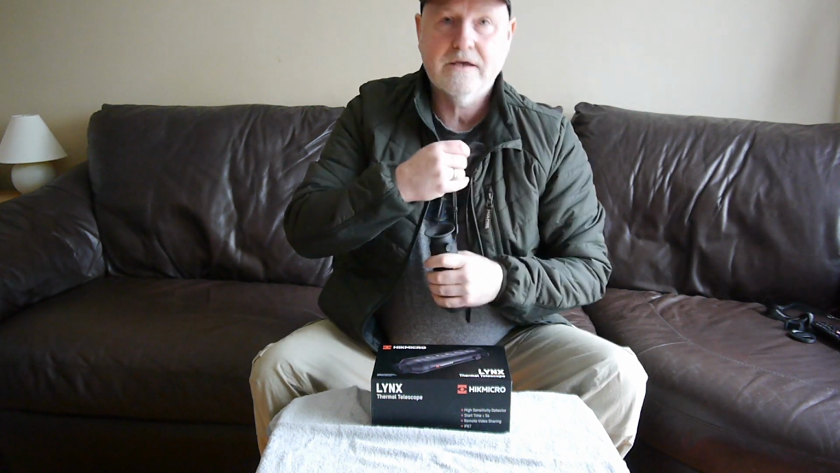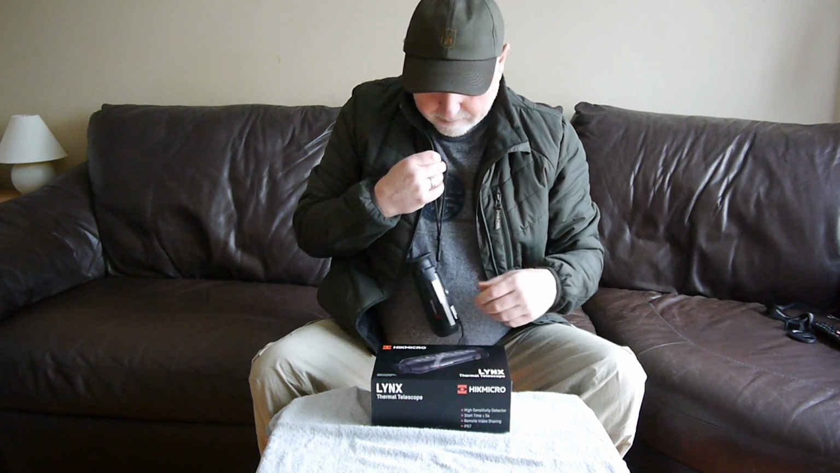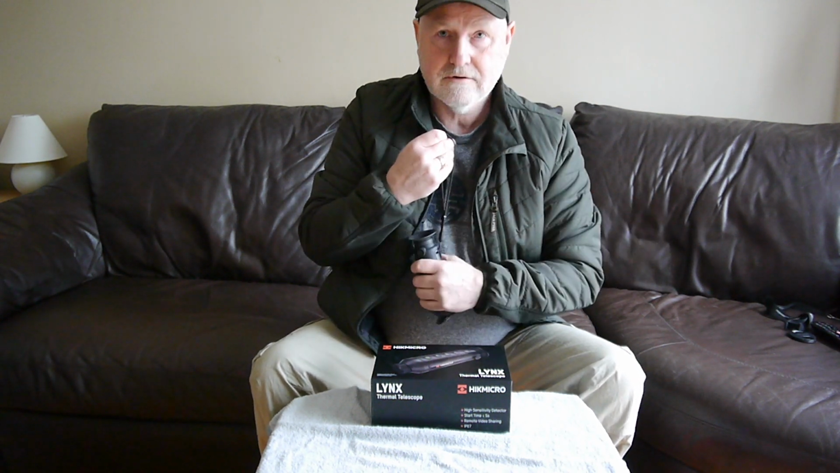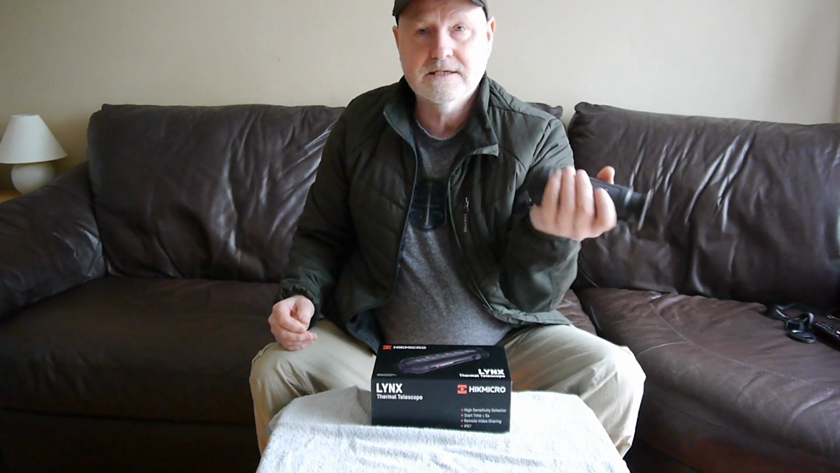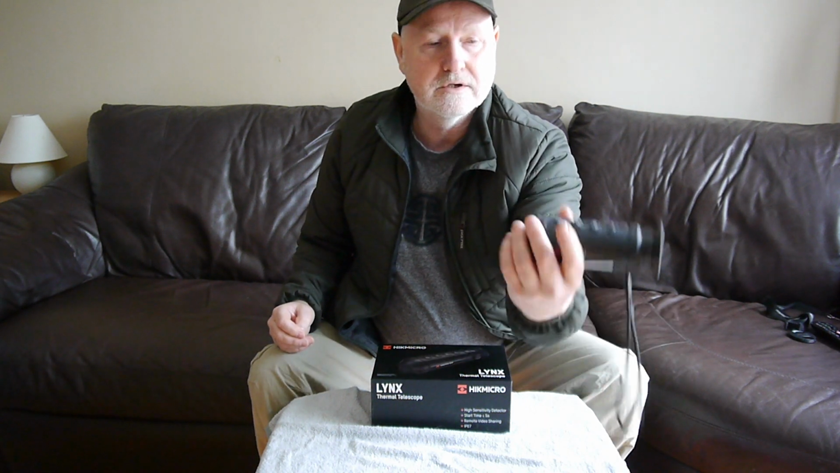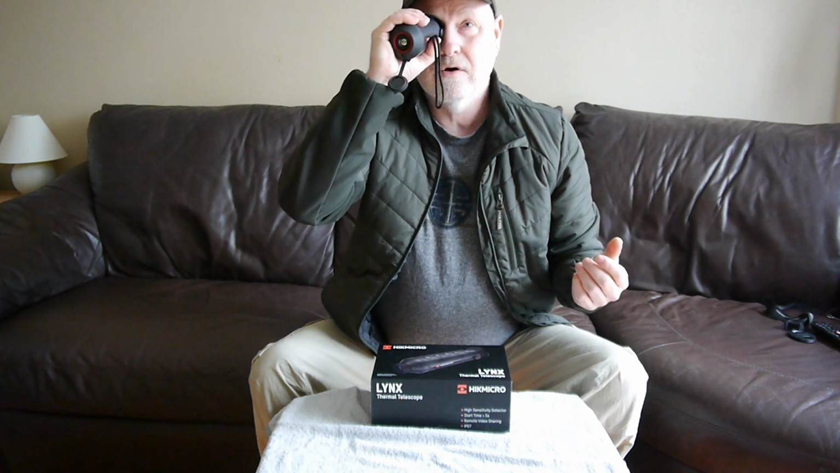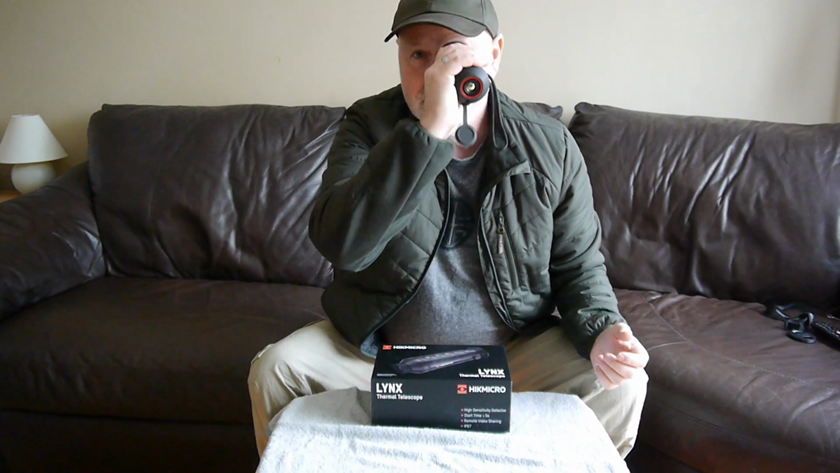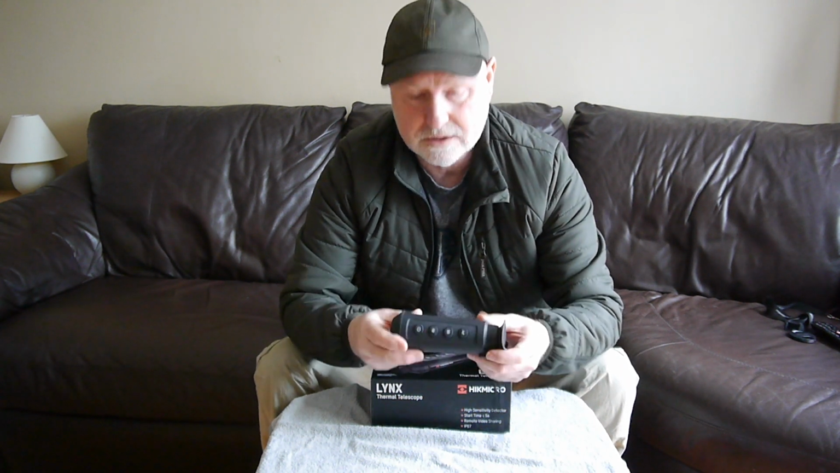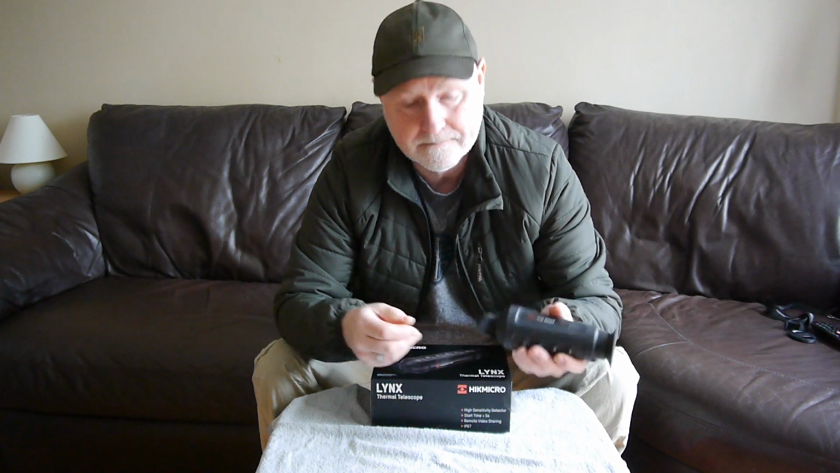When you've got it hanging around your neck, dangling down, you've got your rifle on your shoulder, other bits and pieces, whatever hand you've got free, you can just grab it and it's instantly available. Your fingers just fall right on the buttons, and whichever hand you grab it with, you can put it straight to your eye and it just works. So full marks for the design and the ergonomics of the device.